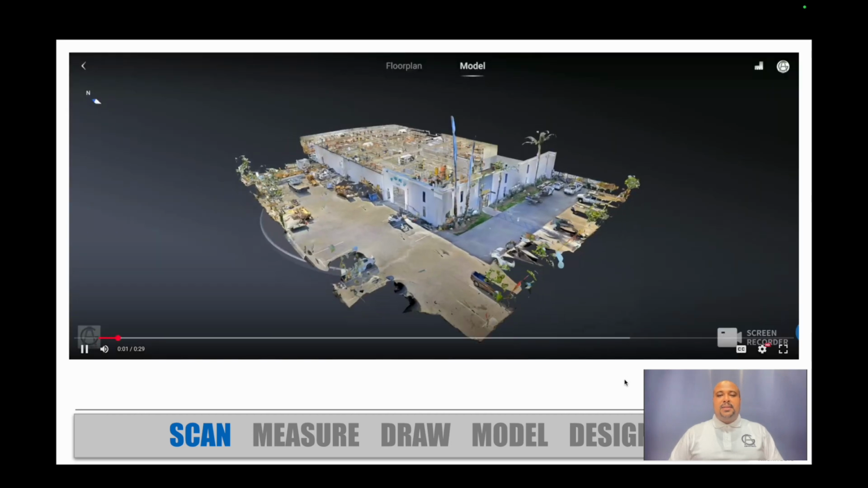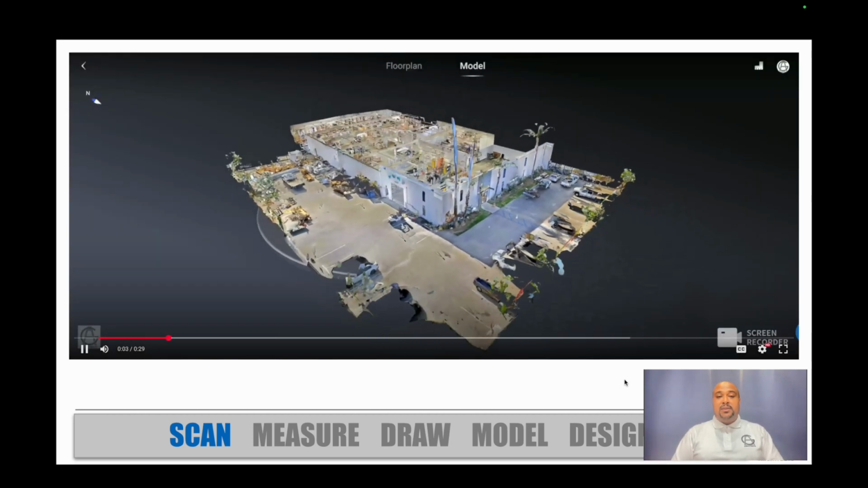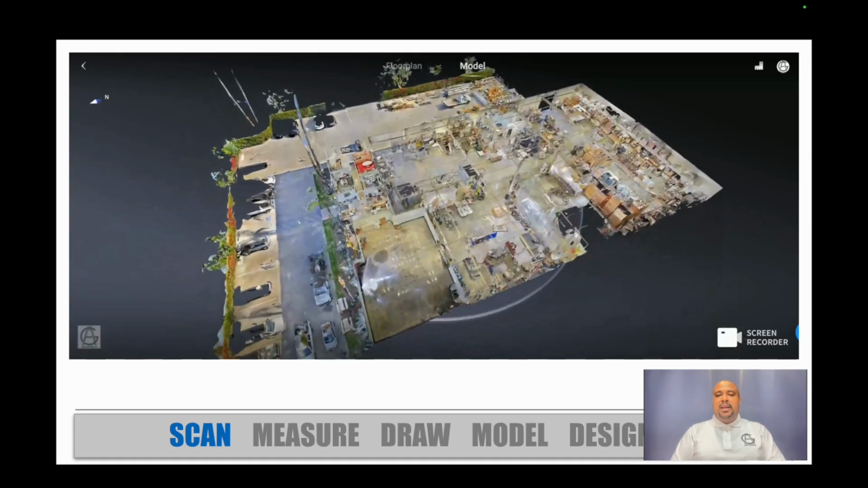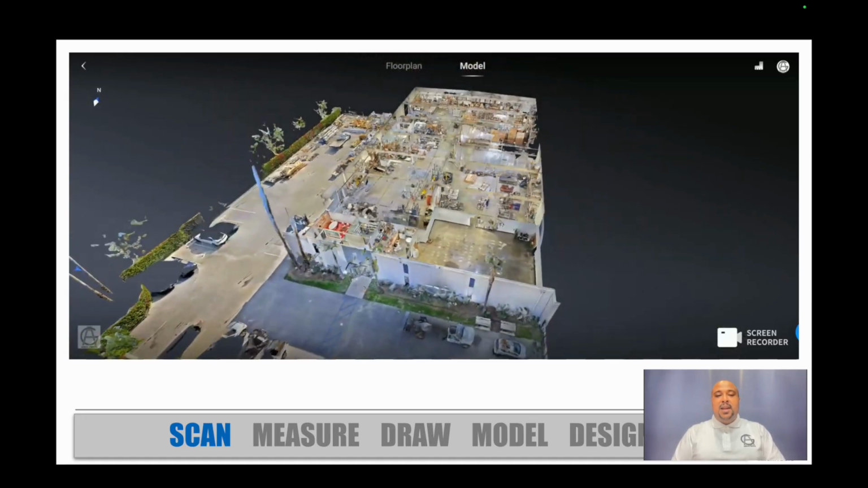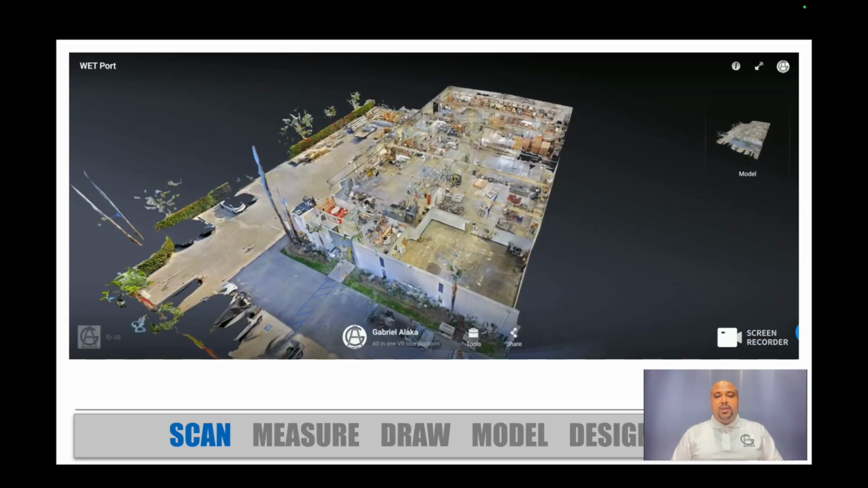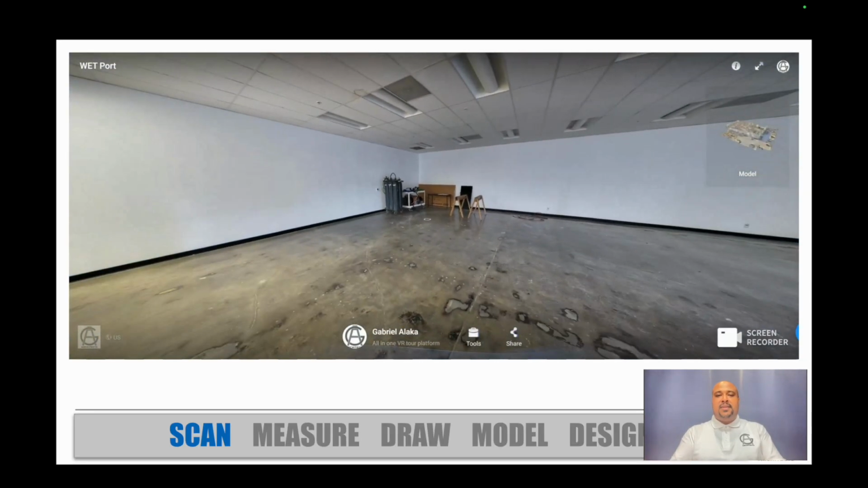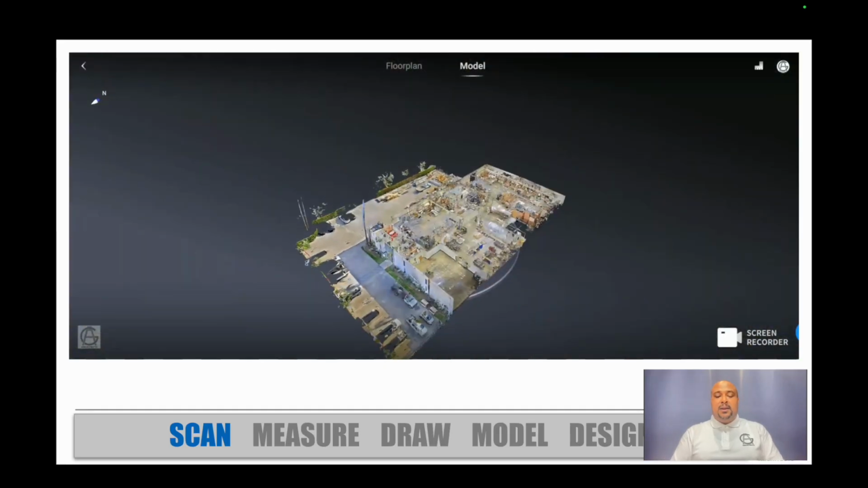Here's a scan I did recently. This is a 20,000 square foot warehouse. This scan took me about 30 hours to do. It was a little over 100 scans. And I'm just showing this to you. Oh, this is the room that I showed you the hyperlapse of earlier. This is the end result of that particular scan.